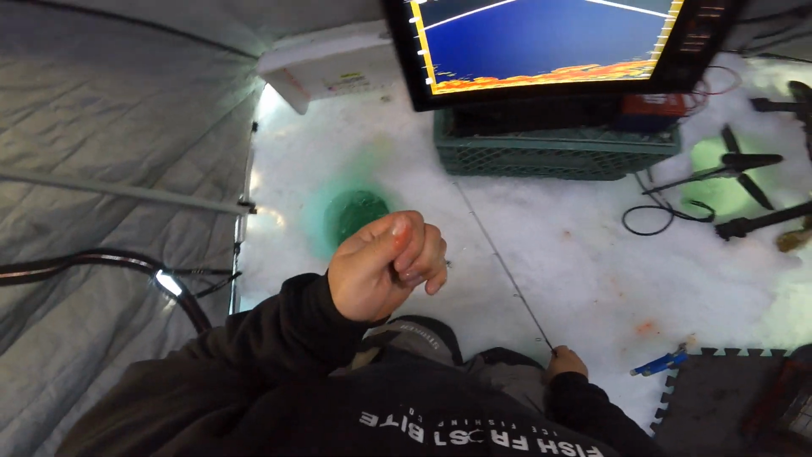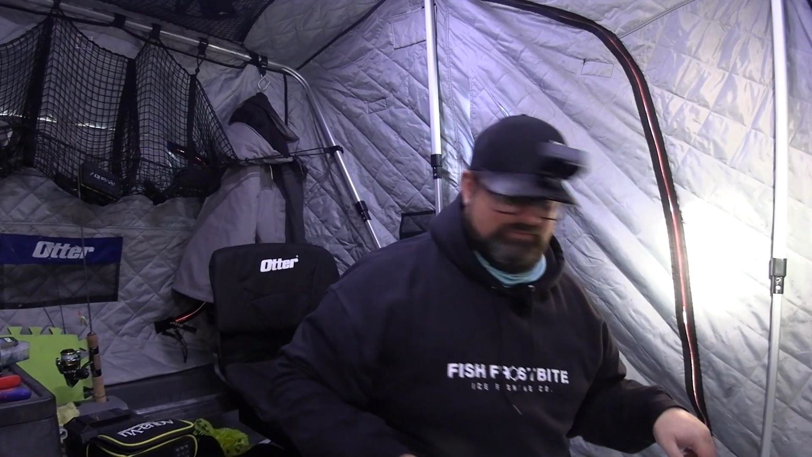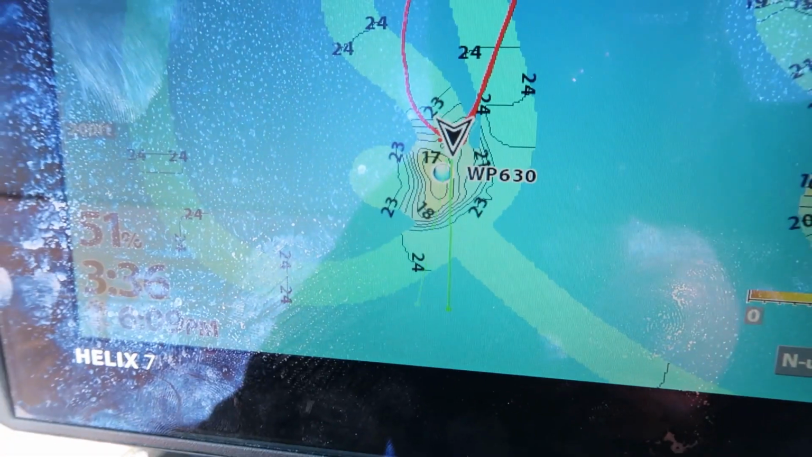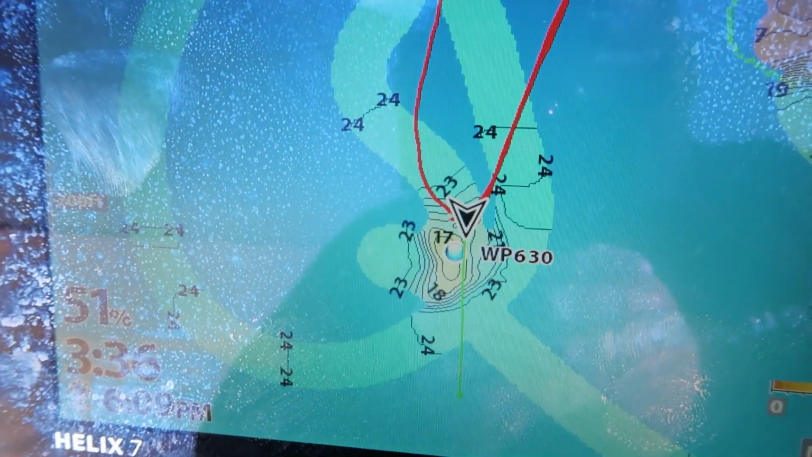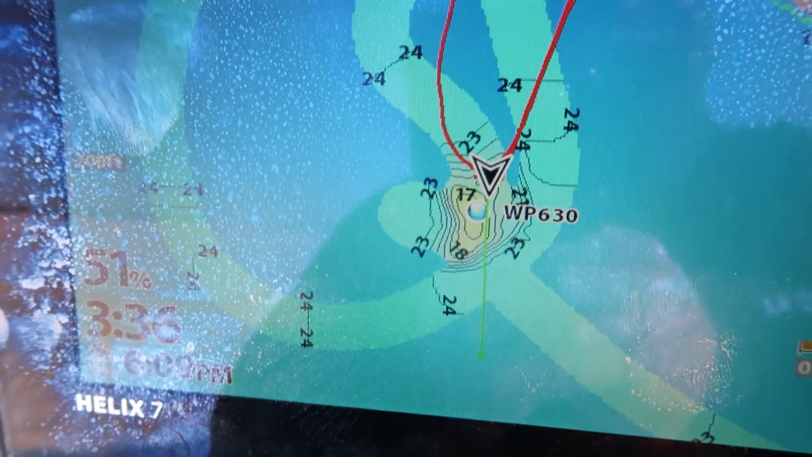Yeah, just when I reached in his mouth, that hook ever so slightly caught my thumb. They're sharp hooks. So I got lucky and kind of came across a little hump like this when I was fishing out here, open water.